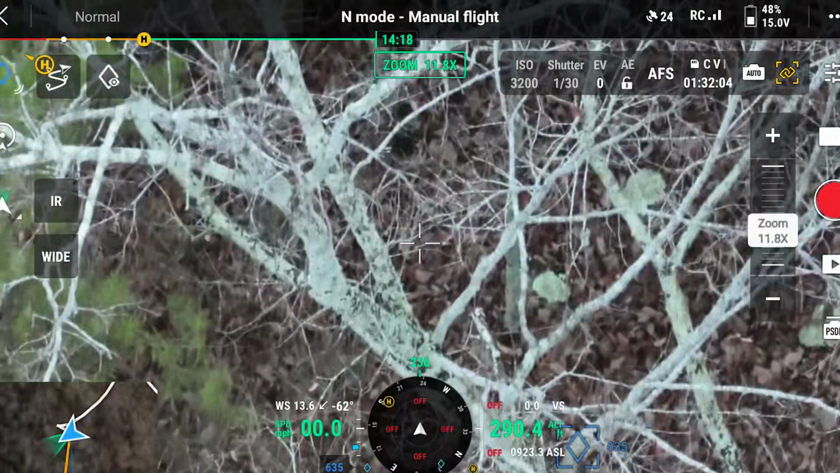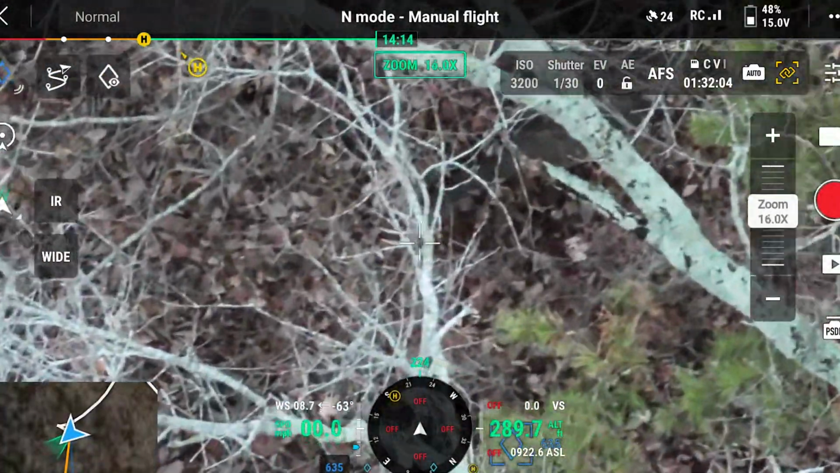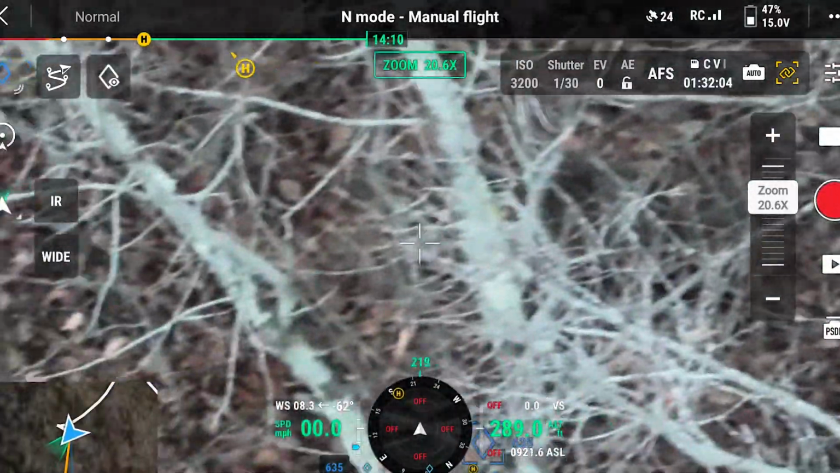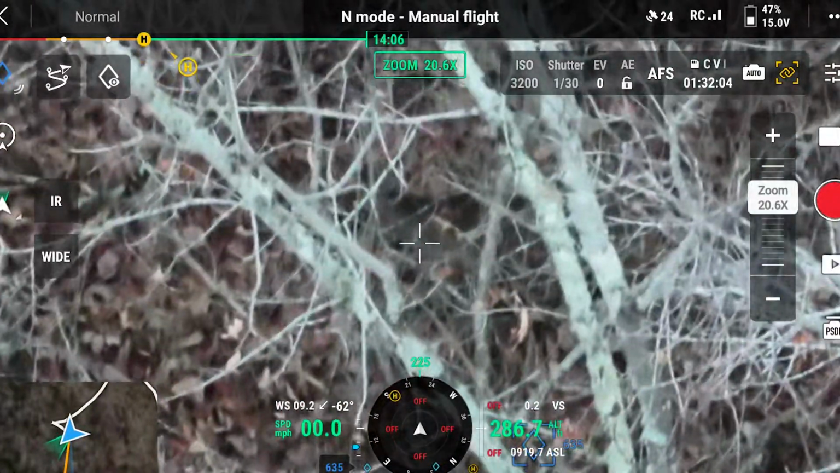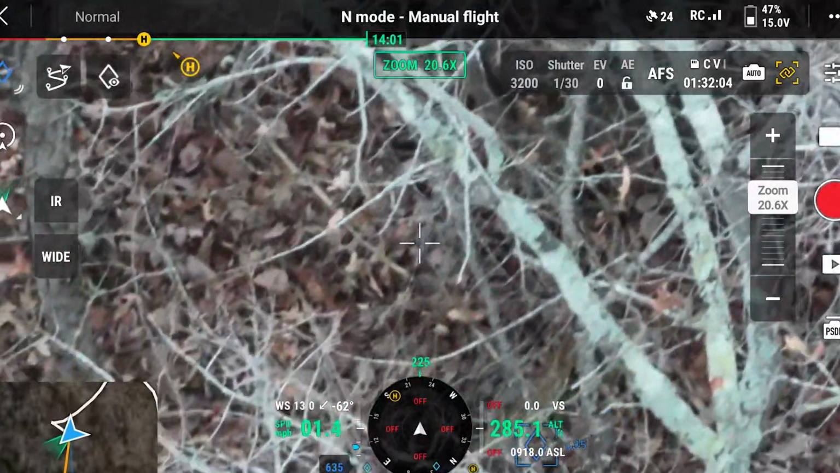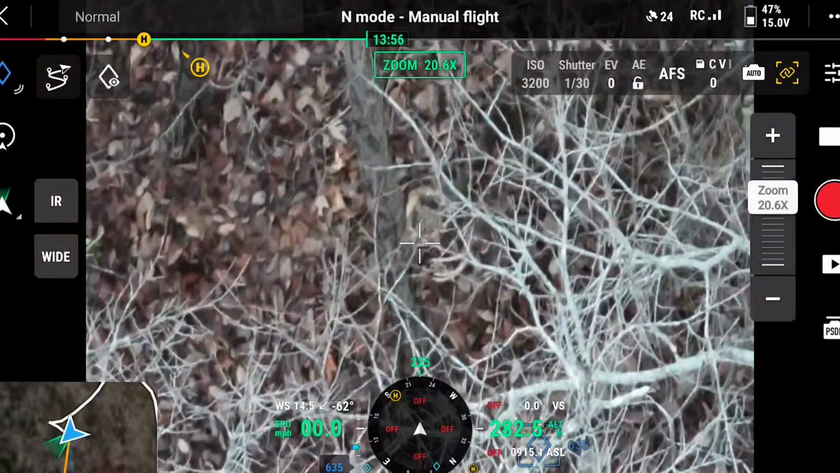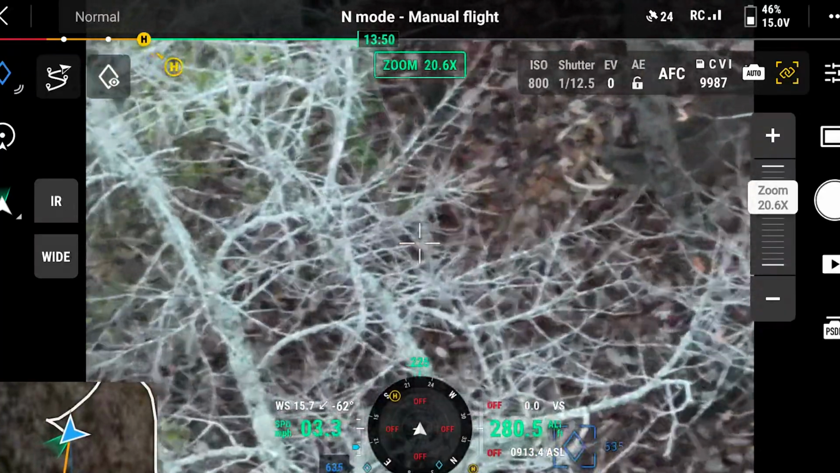He's perfectly fine when he goes right there. I got all this on video. Maybe I can get a picture of him. There he goes. That's kind of slow. That's probably the deer that was with him. I'm not sure.